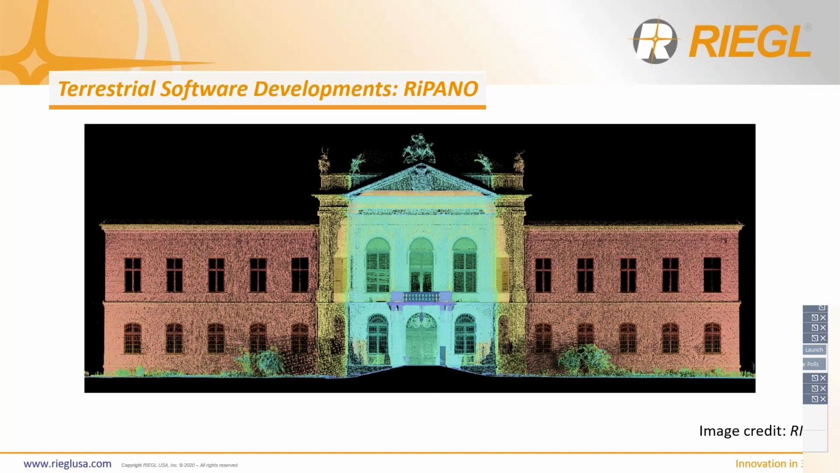So for any scan project that's been acquired with a VZ-line scanner, a Rypano project can be created directly in Ryscan Pro. But again, you do need to have that separate license either way. So if you have Ryscan Pro and you're interested in Rypano, just give us a call. We can talk through this. And Rypano is just becoming a very interesting and unique addition. It's a great value-added software for your end user.